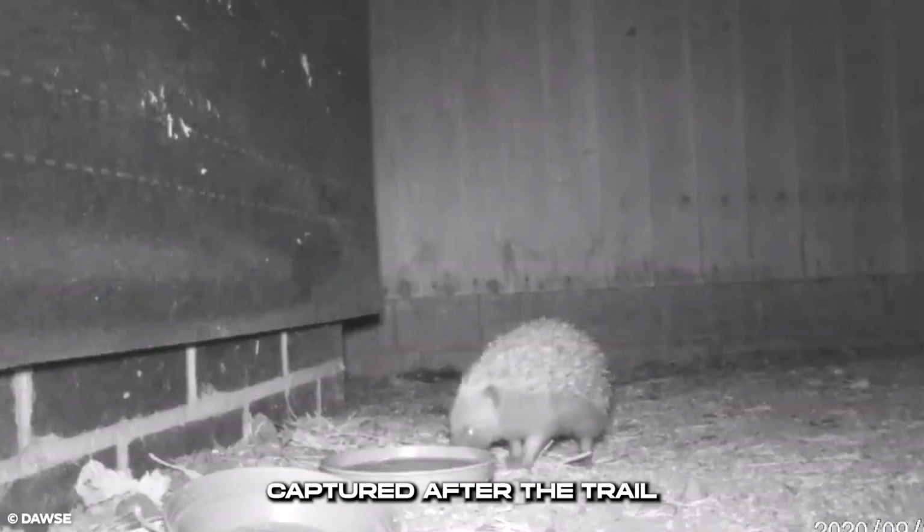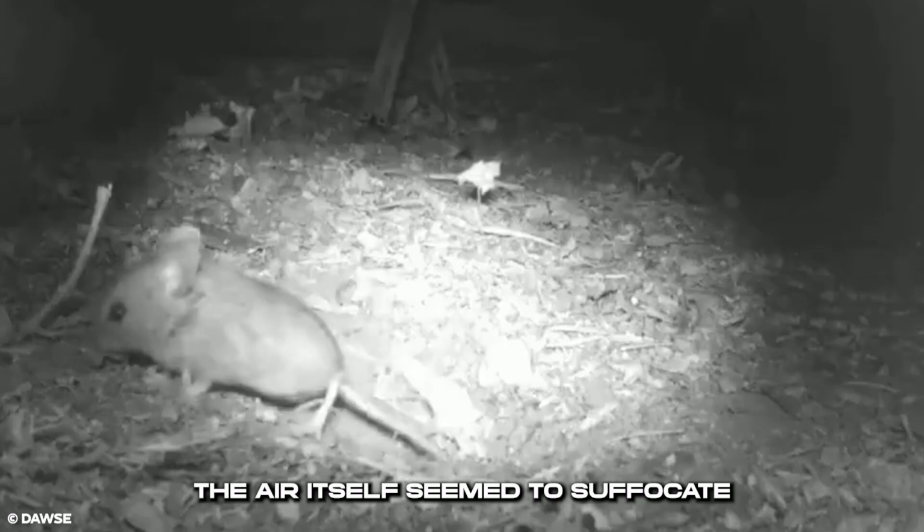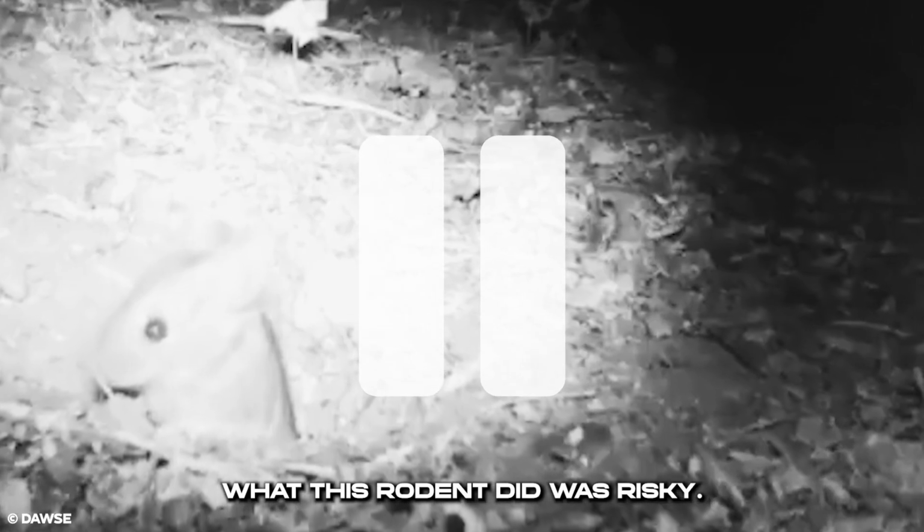Next up, this clip was captured after the trail cam had just been installed. The air itself seemed to suffocate things around the area, but what this rodent did was risky.